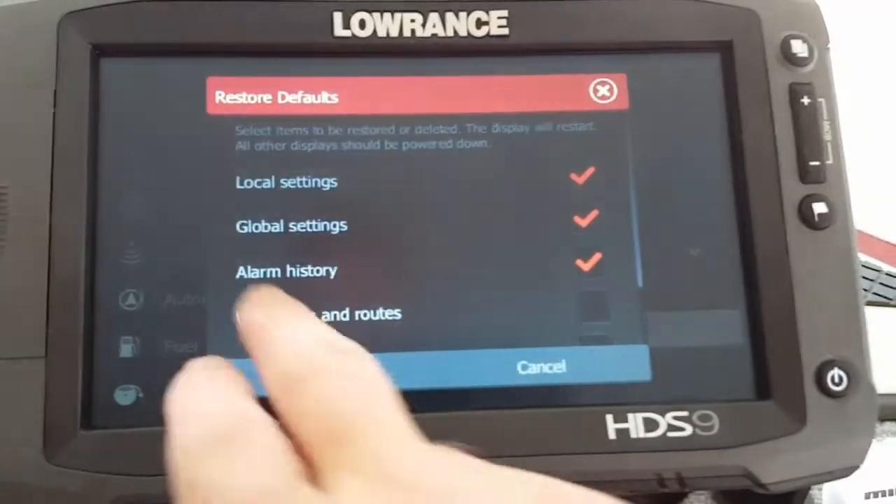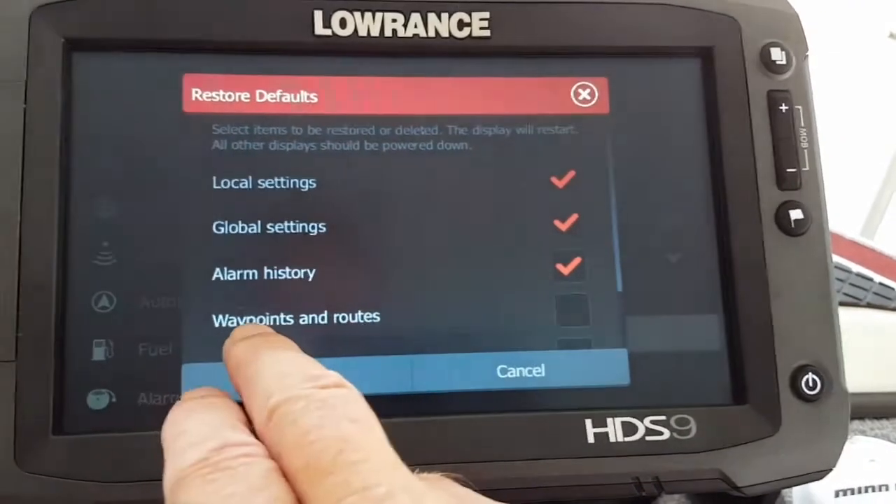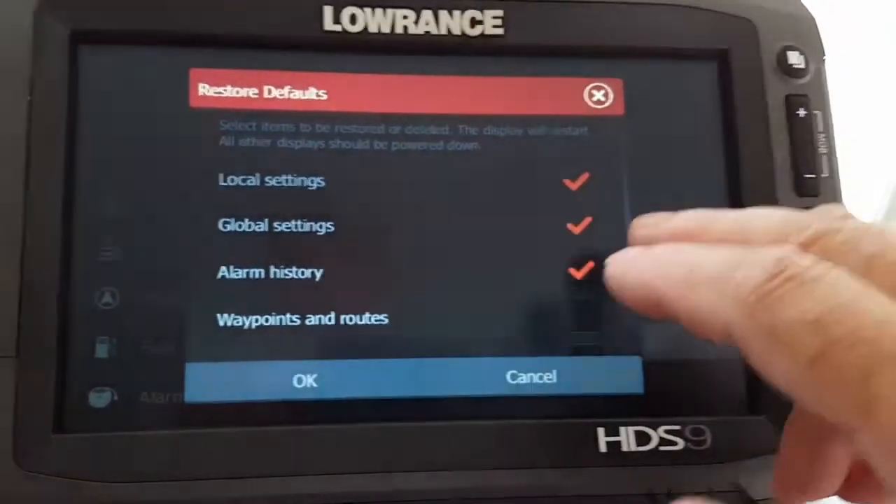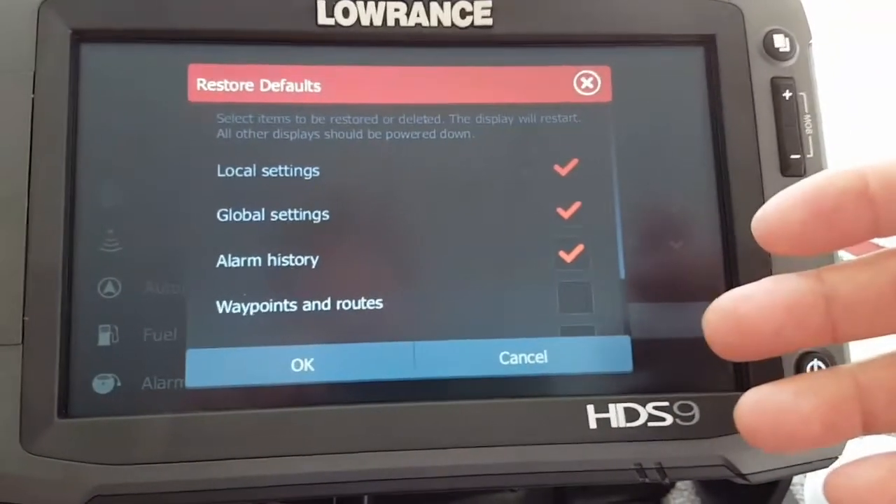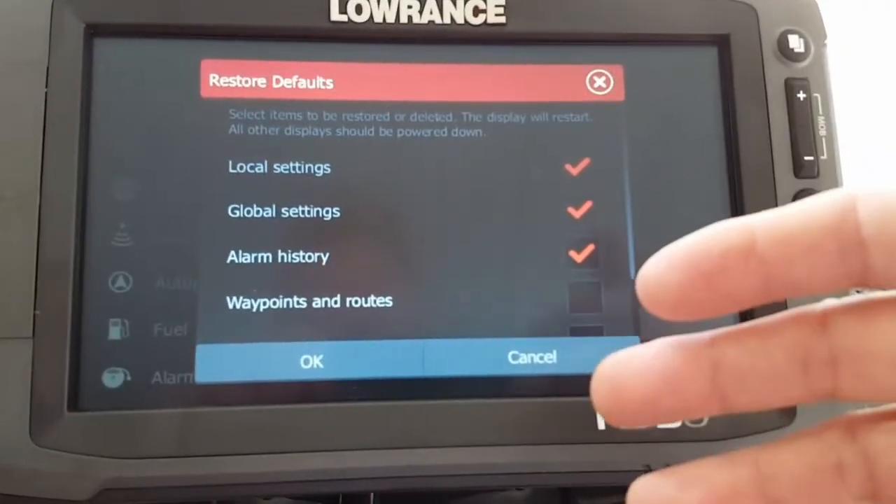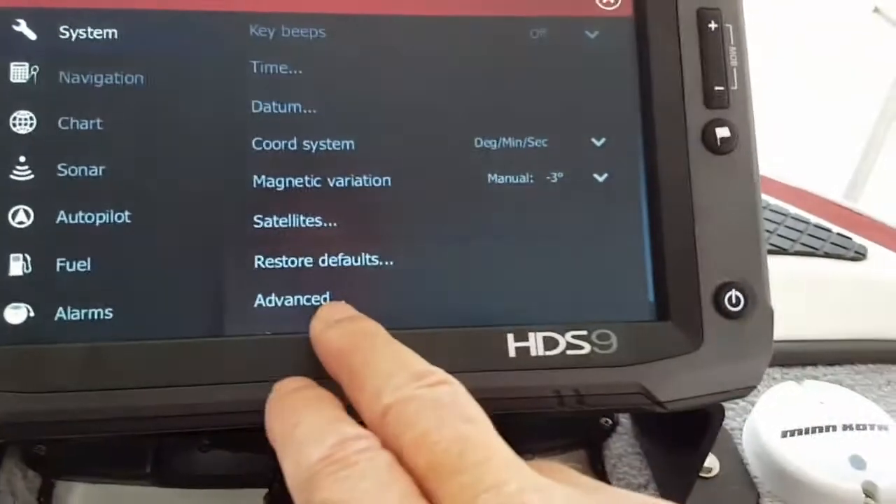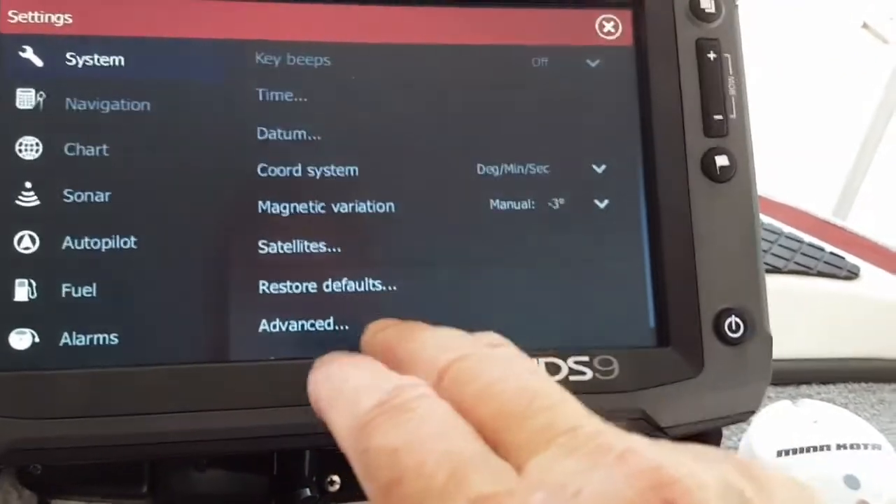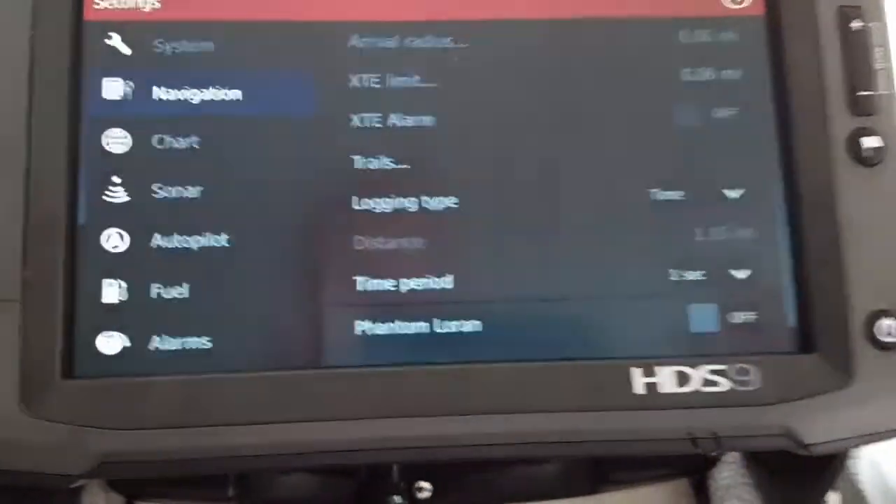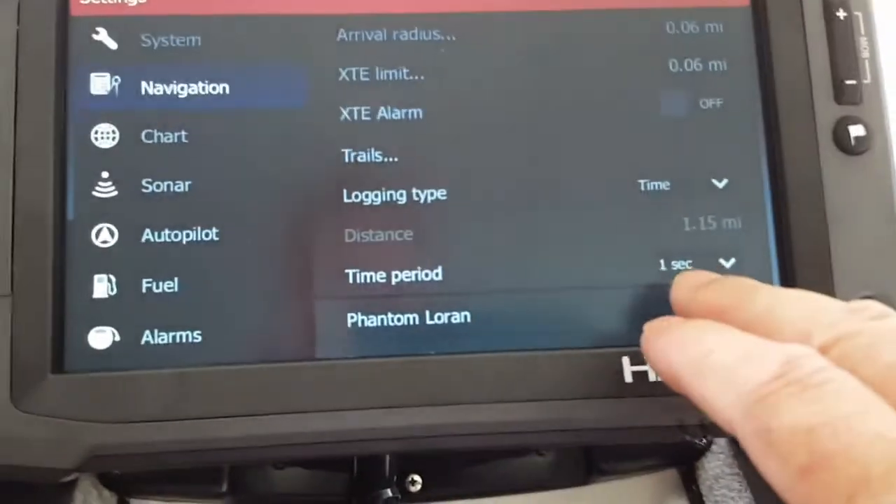The rest of this stuff here is pretty much, you can see where local settings, global settings, and then alarm history, and then waypoints. And you can uncheck global settings here if you want to. But I go in and manually set it at each application throughout the device instead of just one overall setting. But you can see where it says restore to default. So, and then I'll come out of that, and then I'll come over here as navigation, and I don't really set much of anything on there. I just time period I have set down here.